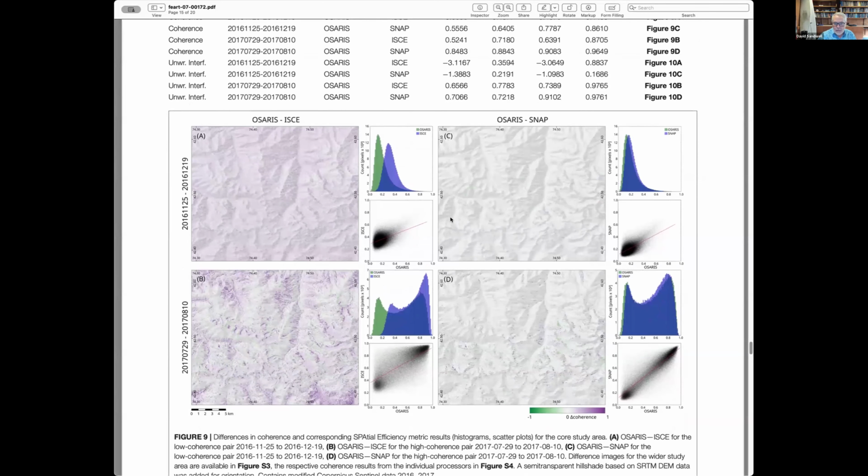What they did is they compared the coherence between ICE, which they call ARIA, but it's really ISCE inside, and also GMTSAR and SNAP. One thing they found is that typically ICE coherence is higher than the other two, SNAP and GMTSAR. If you look at these plots, here's an example down at the bottom. This is a comparison between GMTSAR and ICE, and you'd expect a 1-to-1 line here, but the ICE never goes below 0.2, which is really interesting.